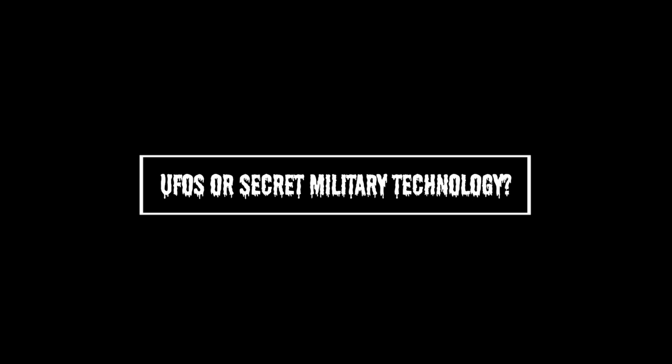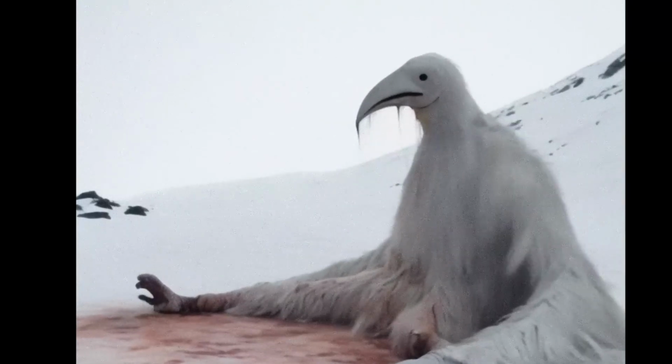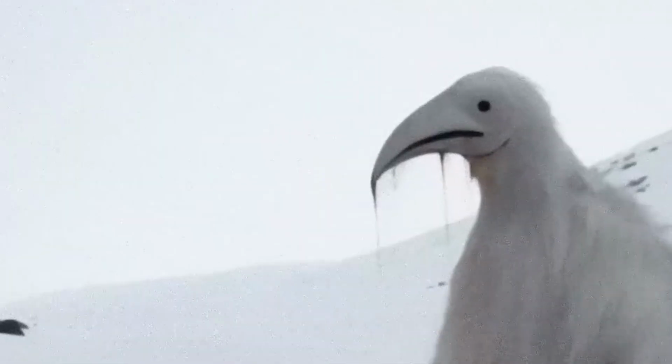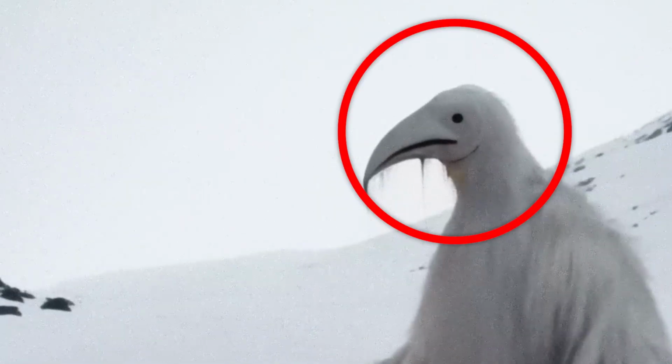UFOs or secret military technology? Take to the skies with a pilot who films a cluster of unusual orbs hovering in the twilight sky. Skeptics scoff, suggesting they're just mundane weather balloons or experimental aircraft. But the way they seem to defy explanation, moving erratically in the fading light, leaves room for the imagination to run wild. Could they be something more unearthly, a harbinger of the unknown flitting across the canvas of the cosmos?